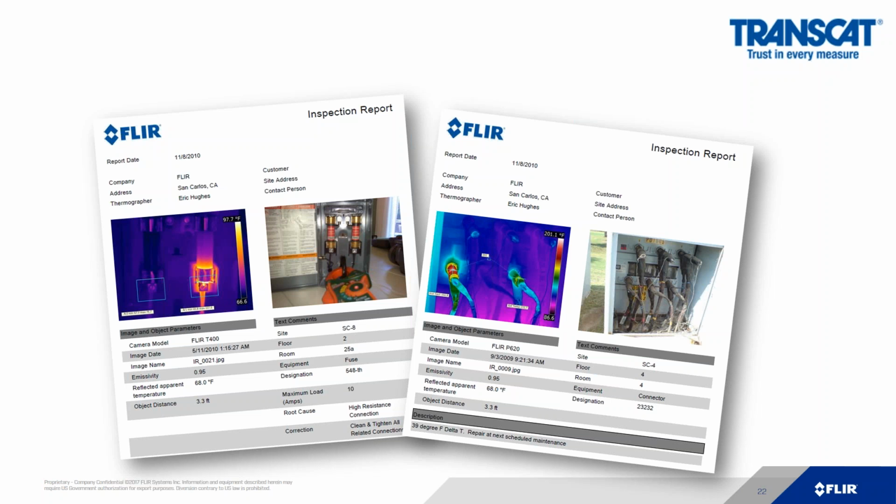Many thermal cameras out there both take a thermal image and a visual image, as we can see these 2 images side by side. The value is it gives a complete description of what's hot and what could possibly cause the problem. In software, we also have the ability to analyze more than just the 1 pixel that we were looking at before. We can measure all the pixels.